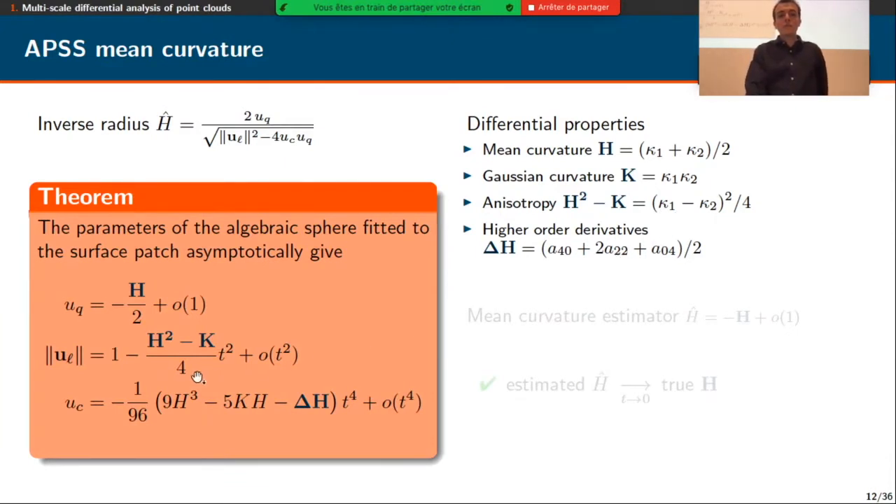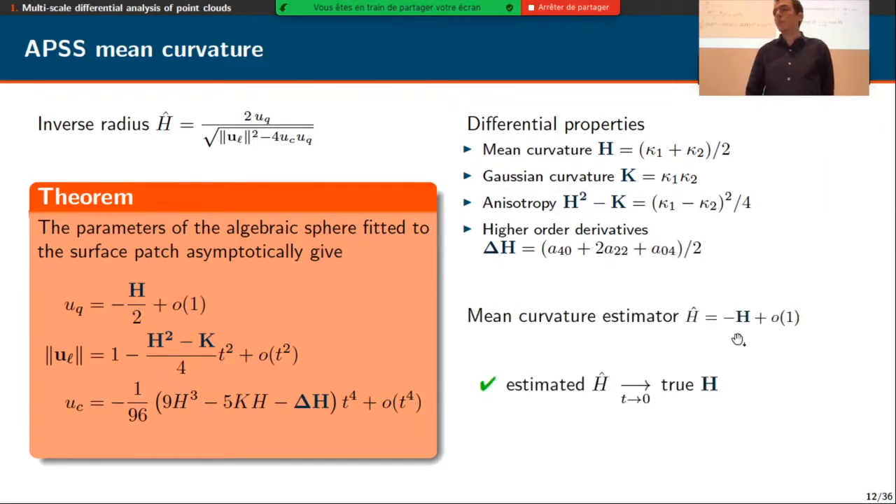And finally, the constant parameter UC involves a combination of HK and also delta H, which is the Bilaplacian of the surface, and that involves fourth order derivatives. So if we take now the mean curvature estimator H hat as the inverse radius of the algebraic sphere, we obtain, up to a sign convention, the true mean curvature of the surface. So the estimator asymptotically converges toward the true value of the mean curvature.